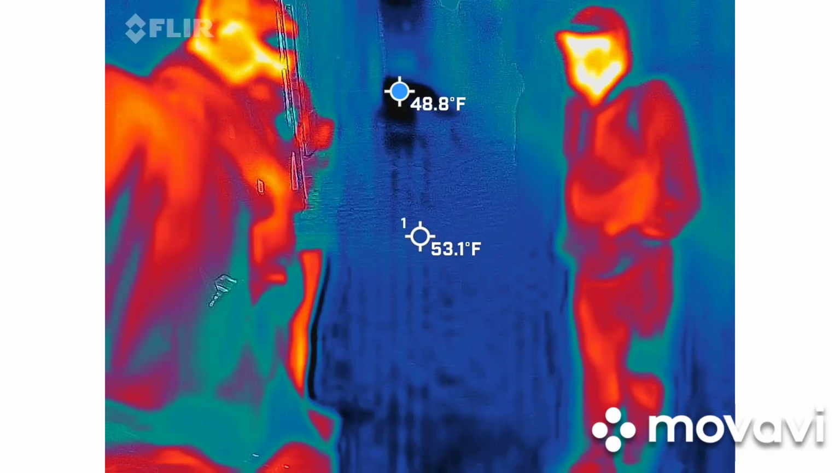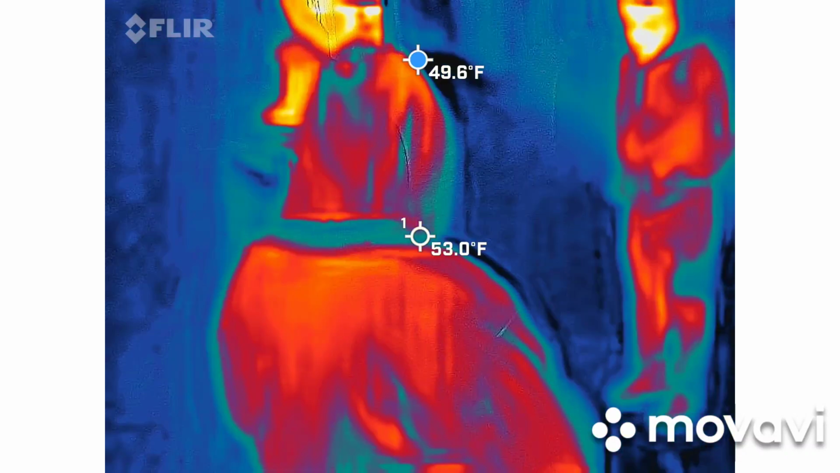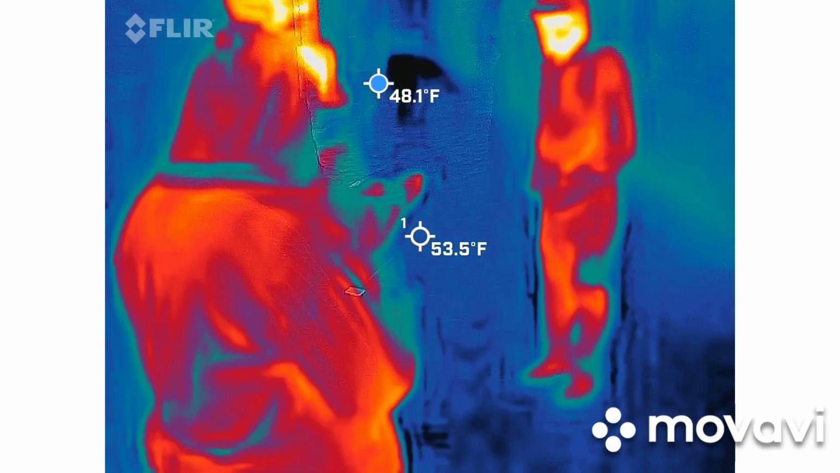But nothing that I can find of significance here. Again, I don't have major happenings here. It's just a great space because, again, this is one of the very first streets we ever had.